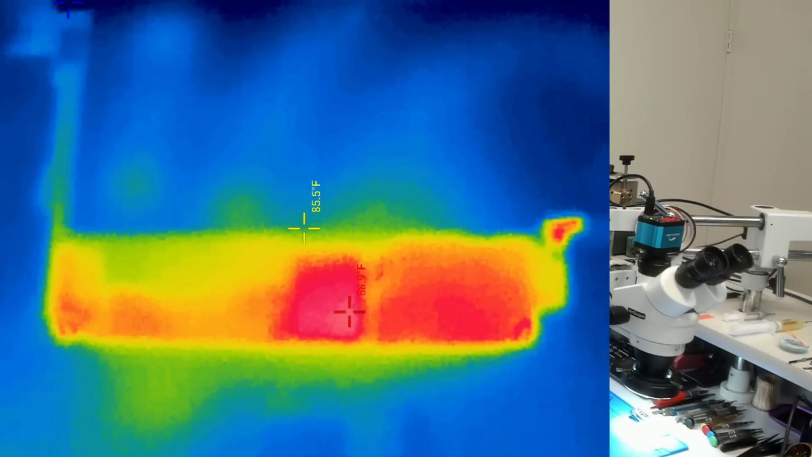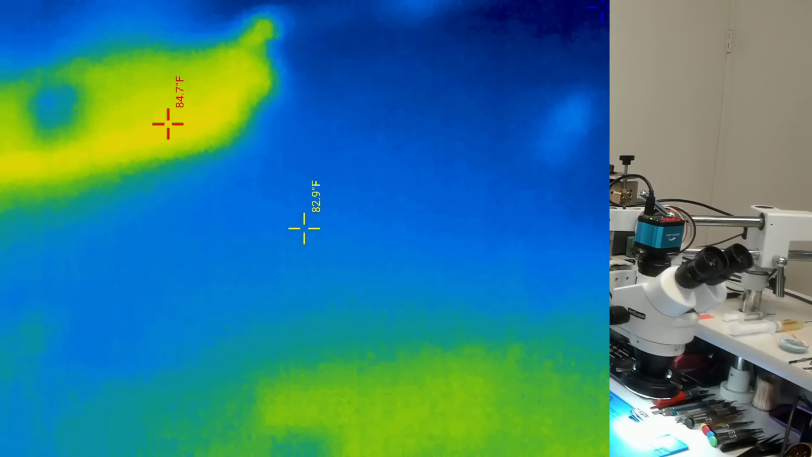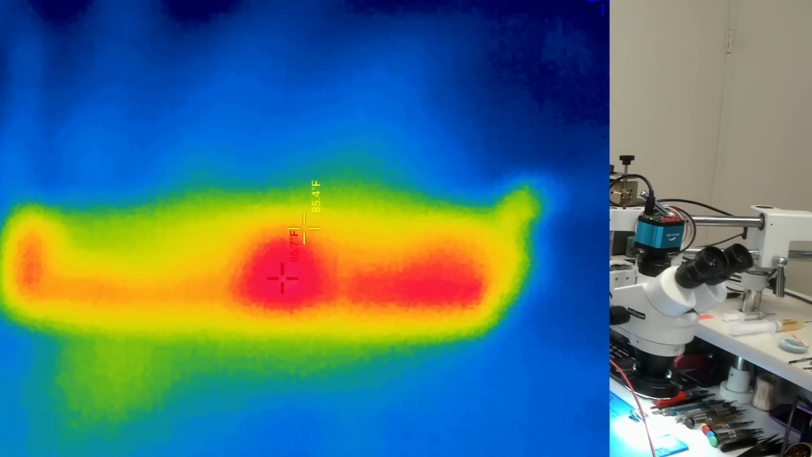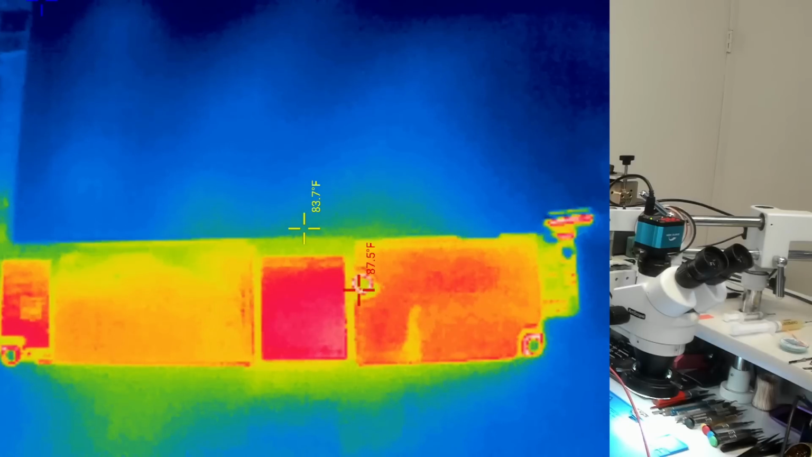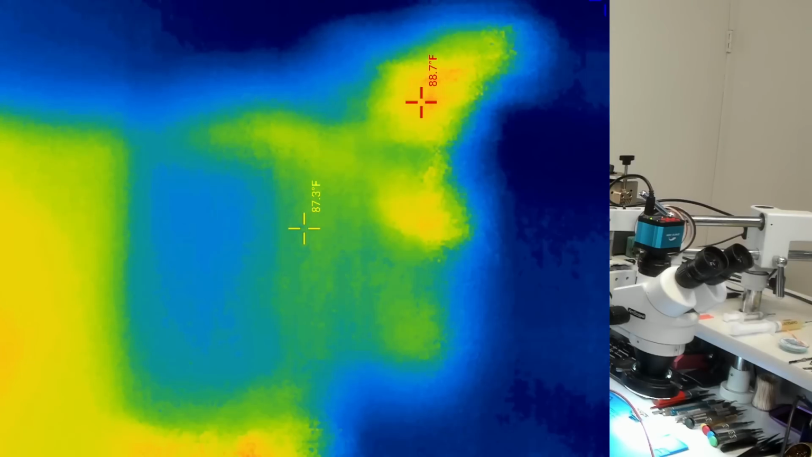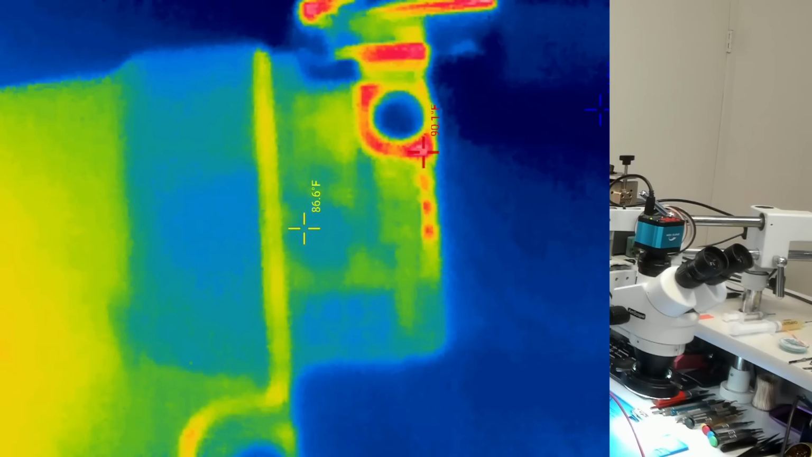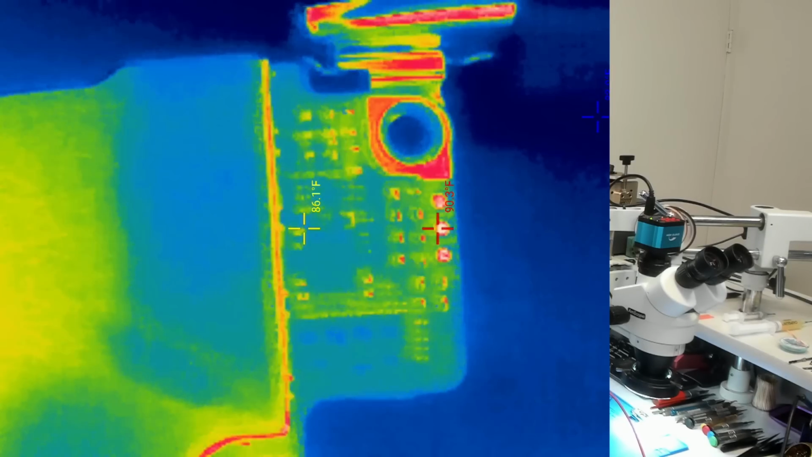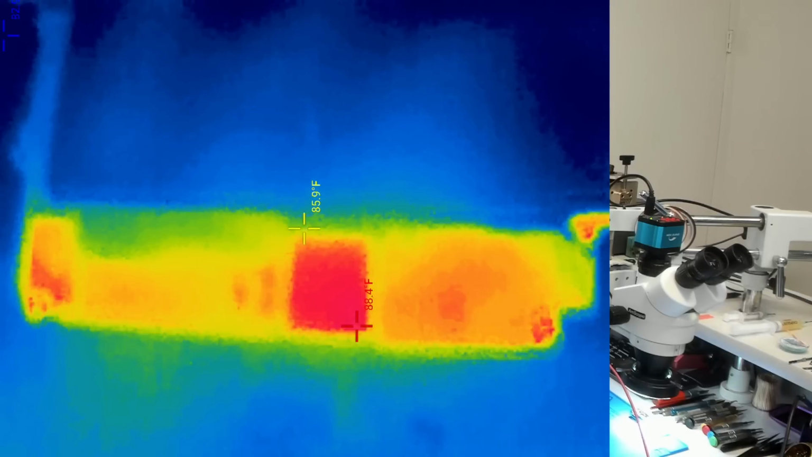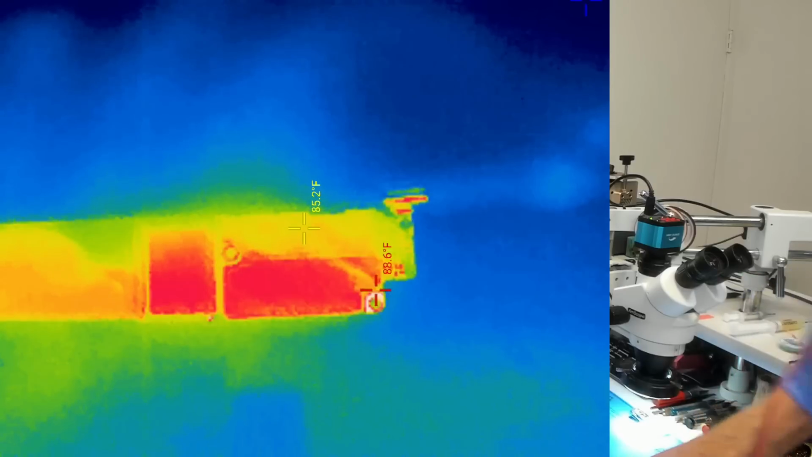Here we are looking at the motherboard under thermal imaging, and we're just going to focus this right on in. This is the Infrared T2S Plus. The link's in the description if you're interested in what camera this is that I'm using. I really, really like this camera because of the fast frame rate, and it's practically microscopic. If you get it really close to the board and focus it, you can focus this puppy right on down to where you can see these tiny little components. I mean, this thing is brilliant for doing board repair.